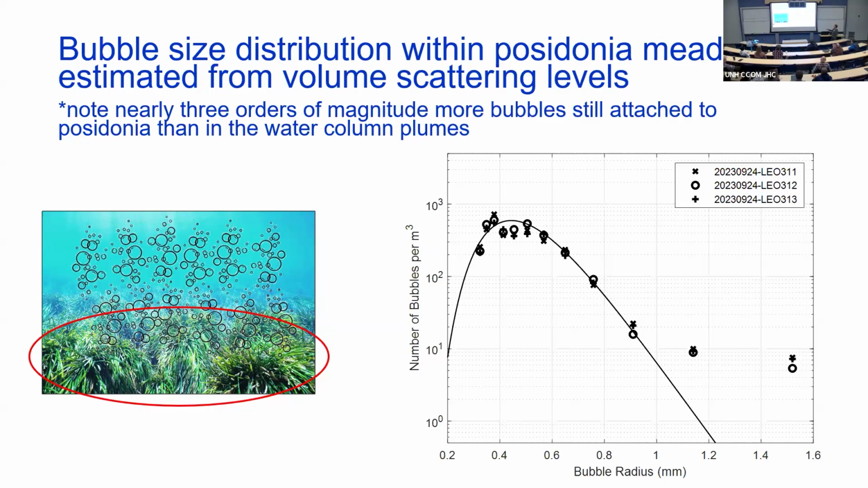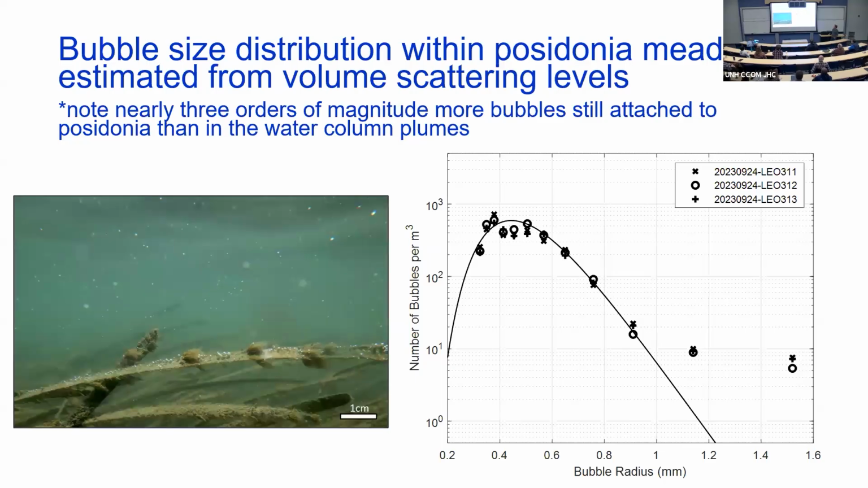more larger bubbles. So this has got heavier tails than the previous distribution. Same typical shape, except now we're almost 3 orders of magnitude more bubbles. So again, different seagrass from the paper, but you see there are a lot of bubbles sitting on this seagrass. There's a lot in the water column, but a lot sitting on the seagrass. And the ones on the leaves are a little bigger. So we're kind of matching what we see here.